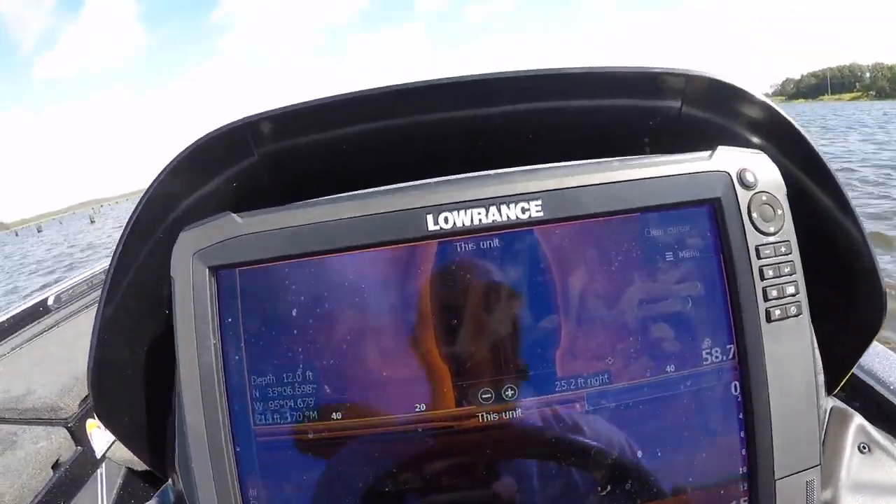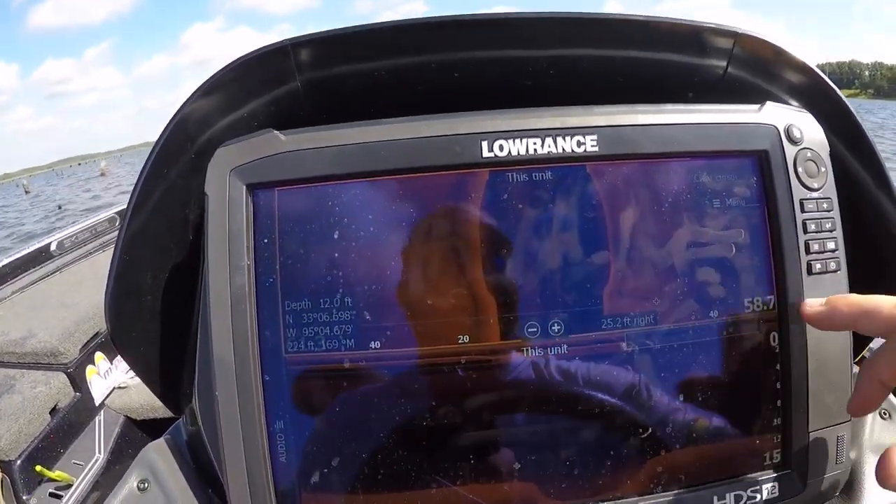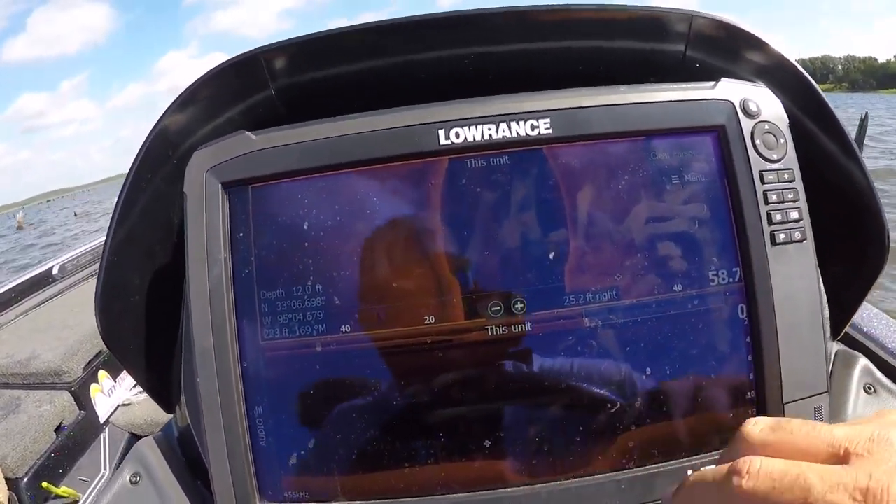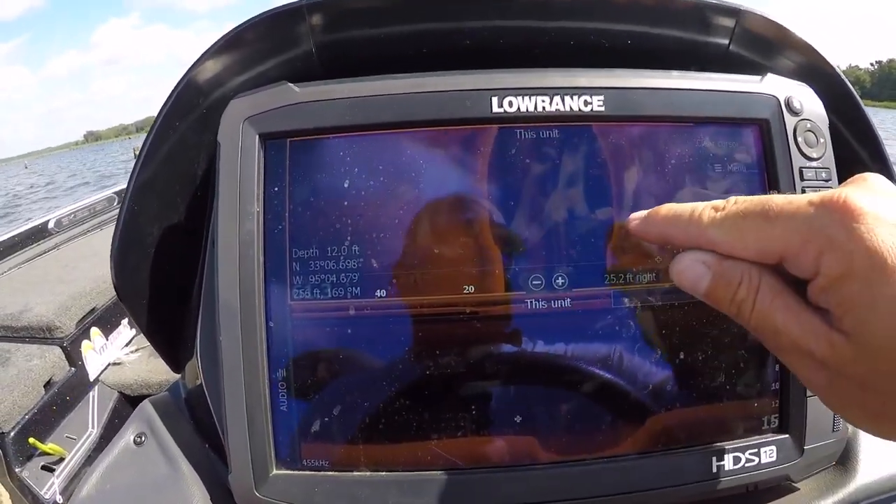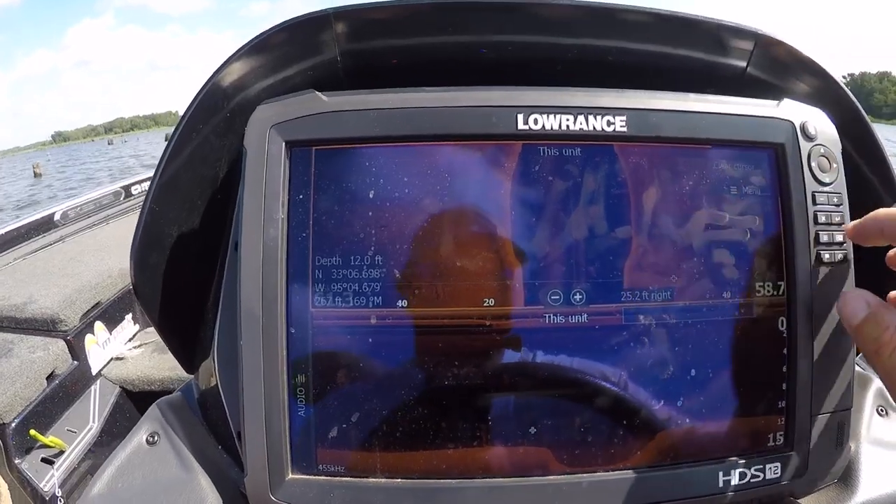Here's an interesting shot on side imaging. If you guys can look, going right and left, see that dark shadow? Well, that's that creek channel right there that you're seeing down at the bottom on my down scan. You can see exactly how the creek channel runs. So if it made a bend right here, you'd be able to pick it up real well.